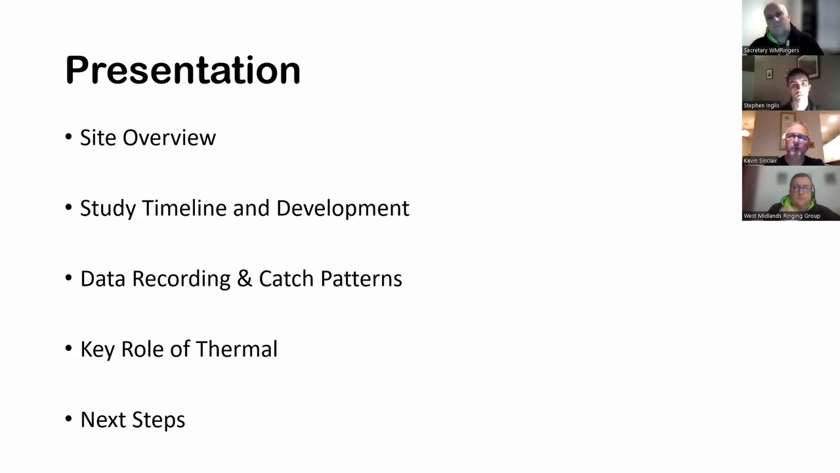But don't worry if you don't see the big bang in terms of how thermal's benefited us. Stephen will be coming to that later on in the talk. So we've got a couple of nice slides there that I think really highlight how it's benefited us. And then we've got a slide that really just talks about what our next steps are going to be regarding thermal in the future. Okay, so at this point, I'm going to hand over to Stephen.